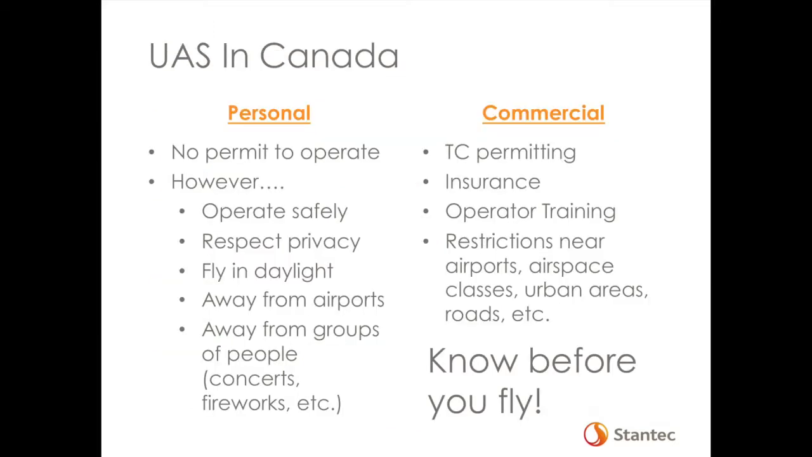Got to kind of hopefully reel everyone back a little bit here. There is legislation in Canada to operate a drone. It's split into two sides, personal and commercial operations. On the personal side, anybody can go out and buy one. People do stupid things with them, and that's what I need to make everybody aware of, that there are certain rules that Transport Canada basically has.